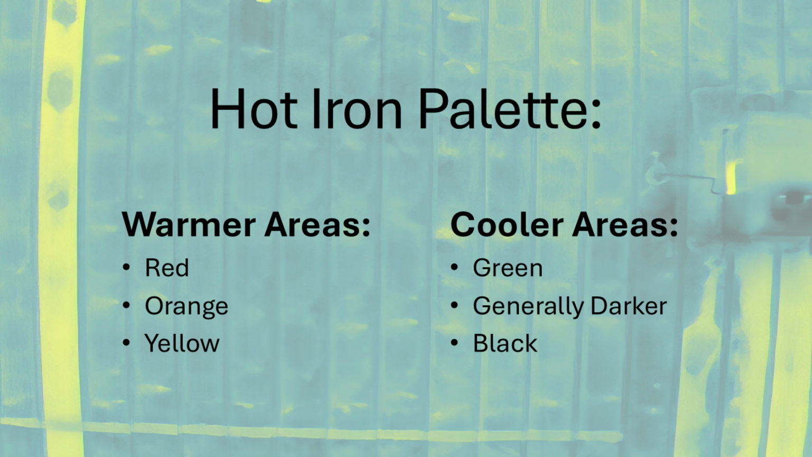It's important to note that the colors you're seeing in a thermal scan can also depend on how far you are from the roof when you take the scan. The scans you're going to see here are about 40 feet above the roof. When I do the same scans 100 feet above the roof, well, there's no red areas. The actual colors will not be the same. So keep that in mind.